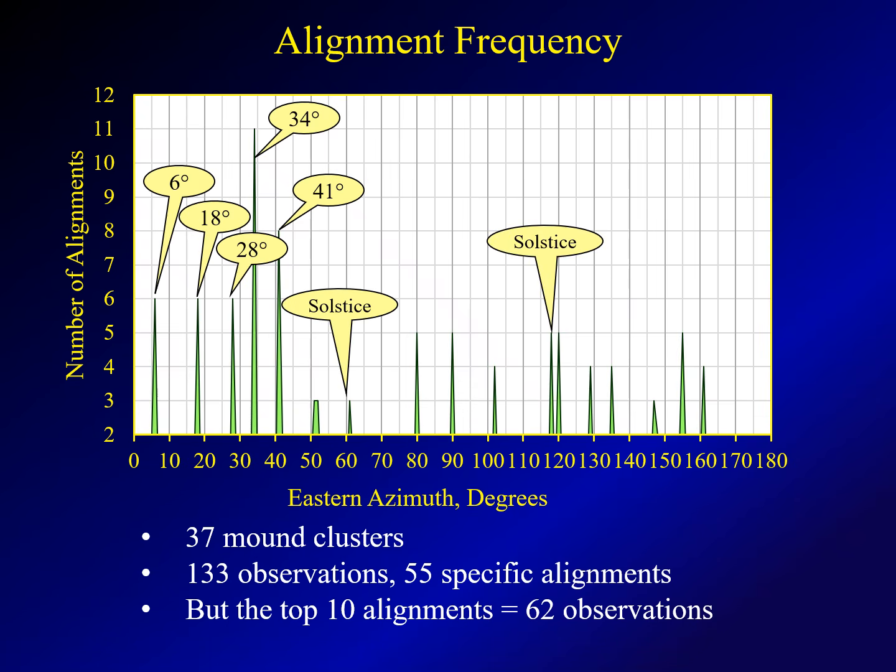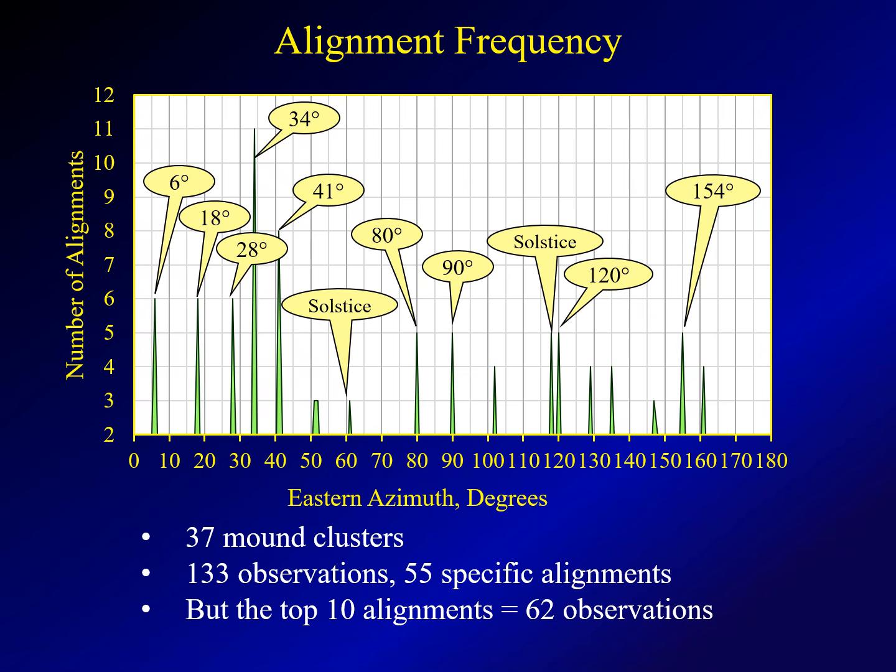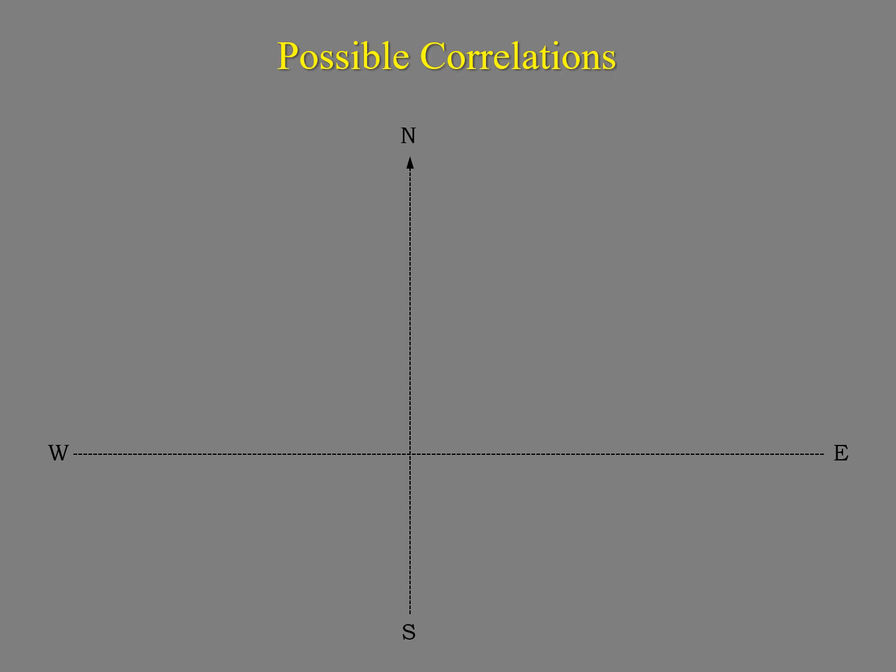We have 2 alignments that correspond to the solstices, one at about 61 degrees and one at 118 degrees. And then there are 4 alignments that show up 5 times at 80 degrees, 90 degrees, 120 degrees, and 154 degrees. So what do these things correlate to? This is conjecture on my part.